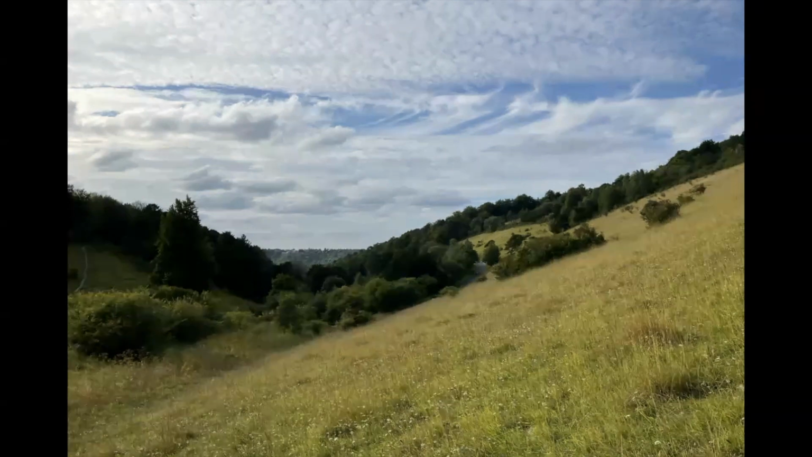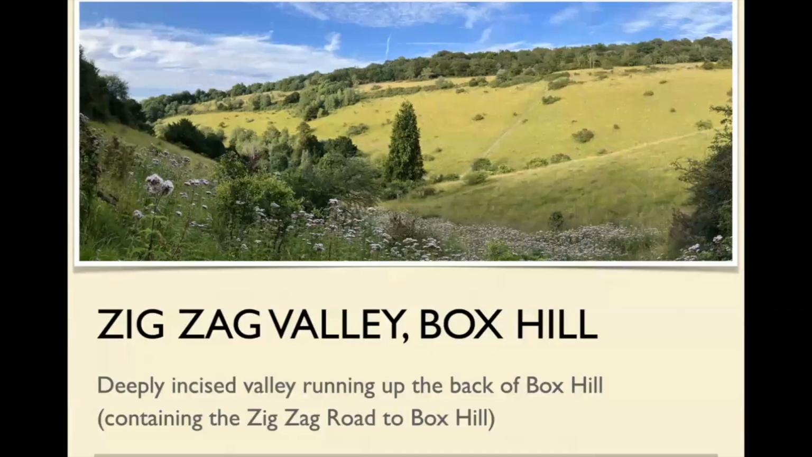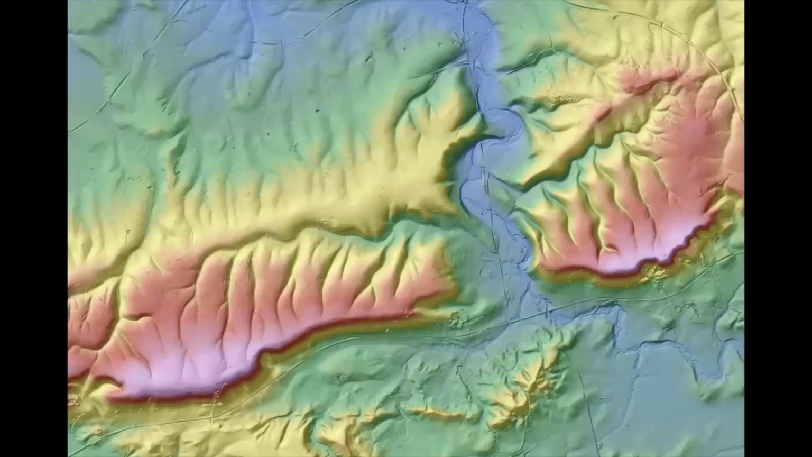And as you can see, and if you've ever been up there, you will know this is a very steep-sided valley, as they all are, and is a very good example of one of these steep, incised valleys running down towards the north. So that gives you an idea of a description of what's going on here.